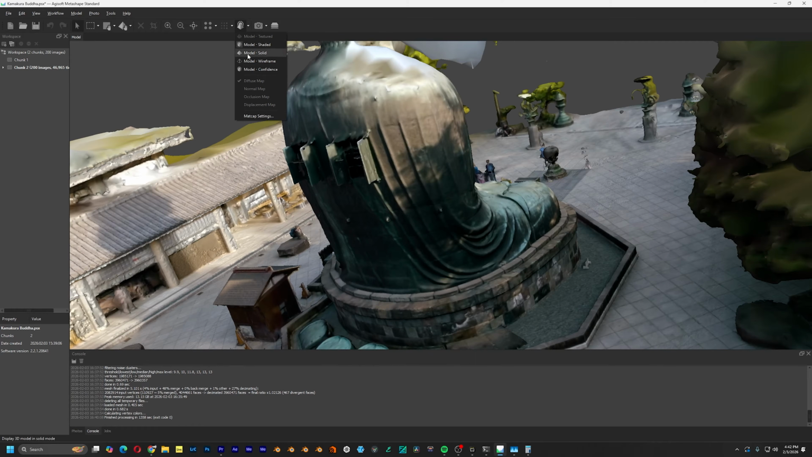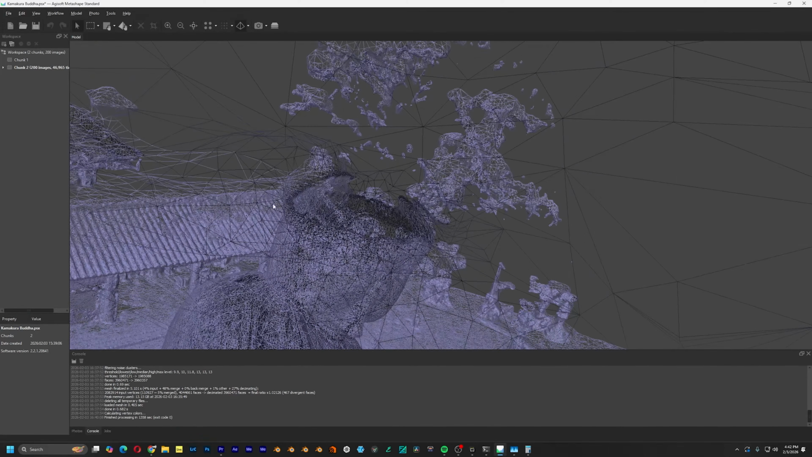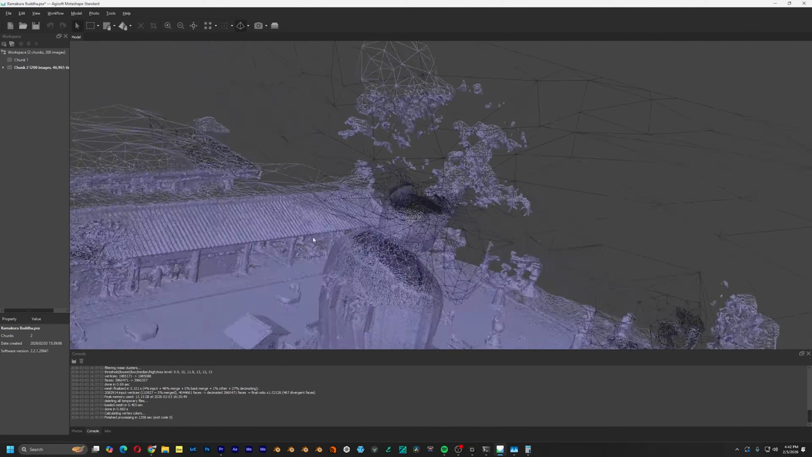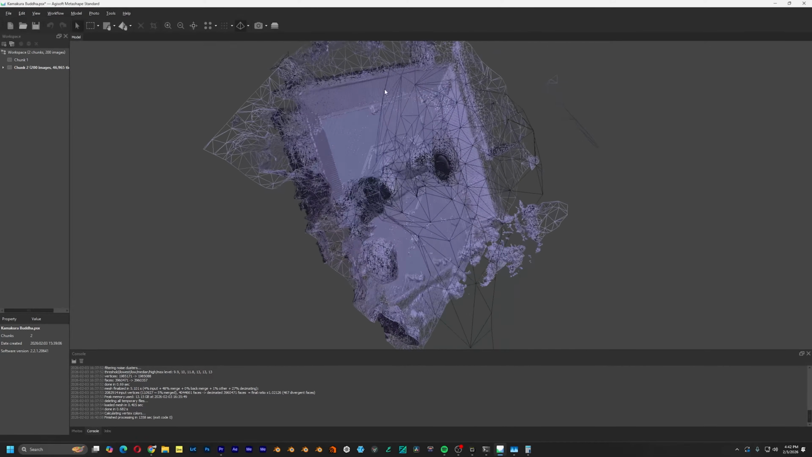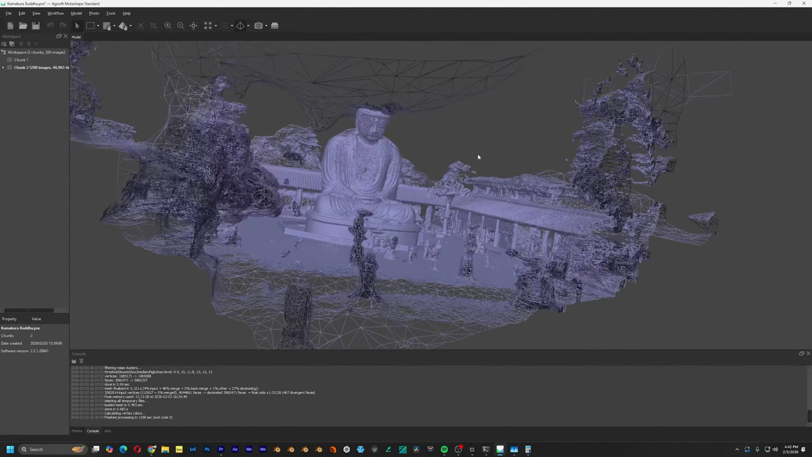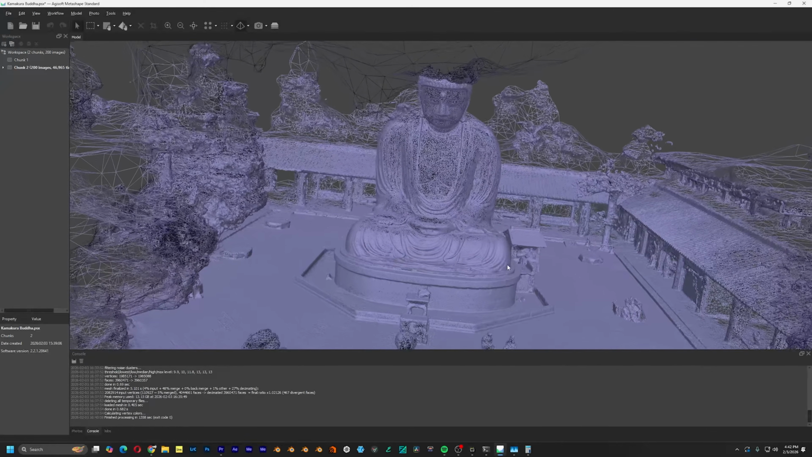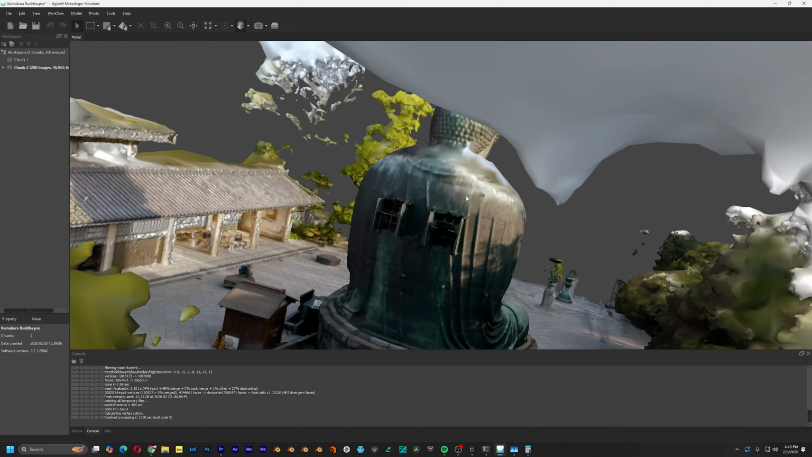Let's actually see the wireframe. We have good detail. It's just the head that looks a little bit funky, but I could just delete these faces and it won't be an issue. And we also got the entire environment as well, which I love. Look at that. So that long scanning time was worth it.